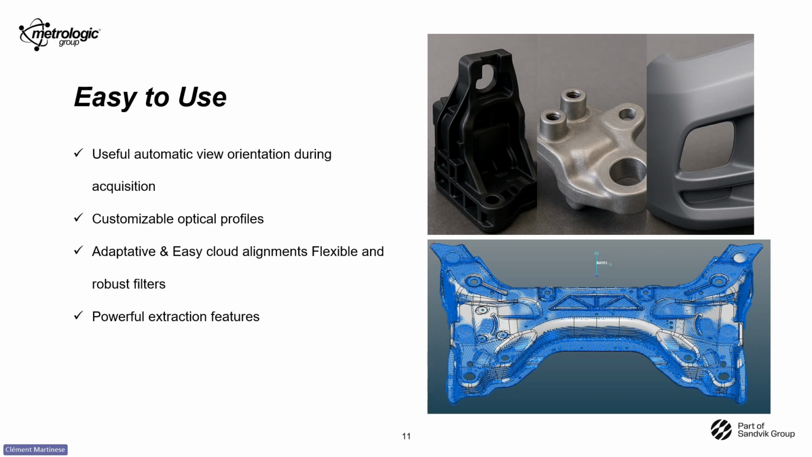When the scan is complete, alignment is just easy. Use the AutoFit to align your cloud and the CAD with only one click. If you have extracted some features, you can use a best fit, maybe the geometrical alignment, to use your circle, your plane, for example. Same thing for the filter. You can use manual or automatic filter to get a perfect point cloud without bad points.